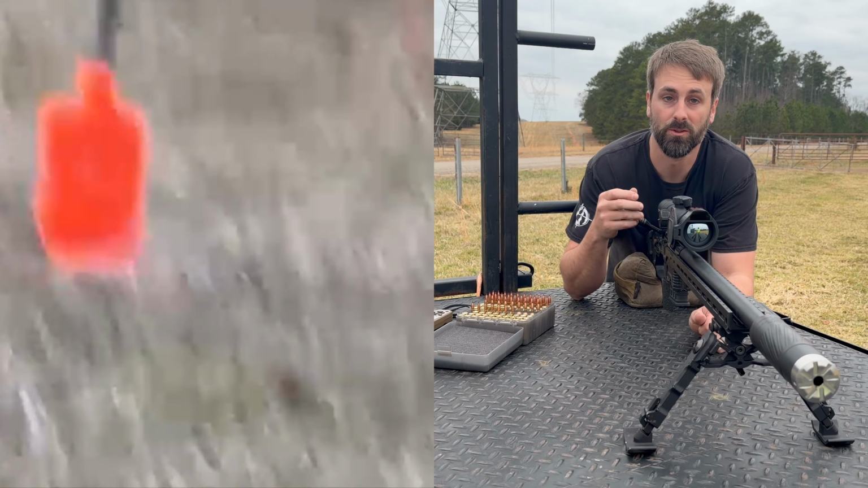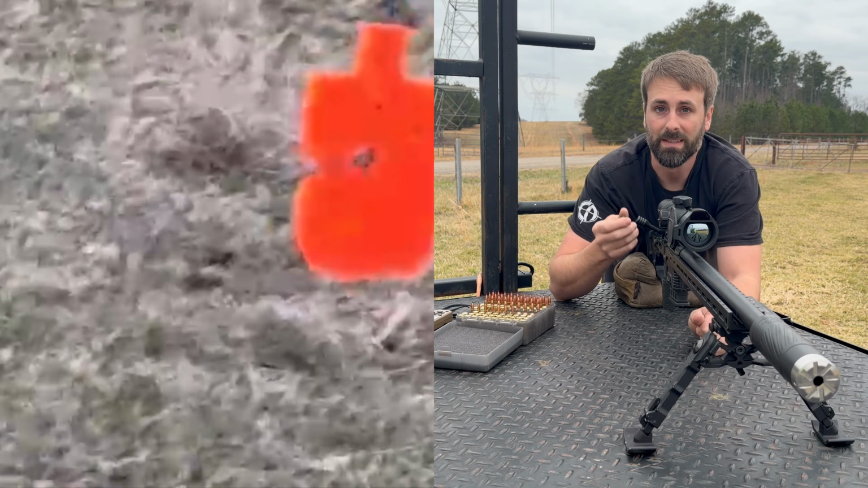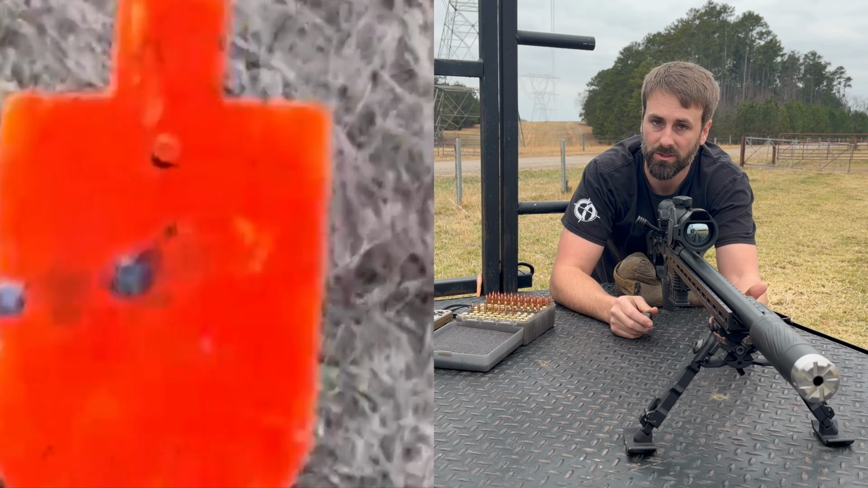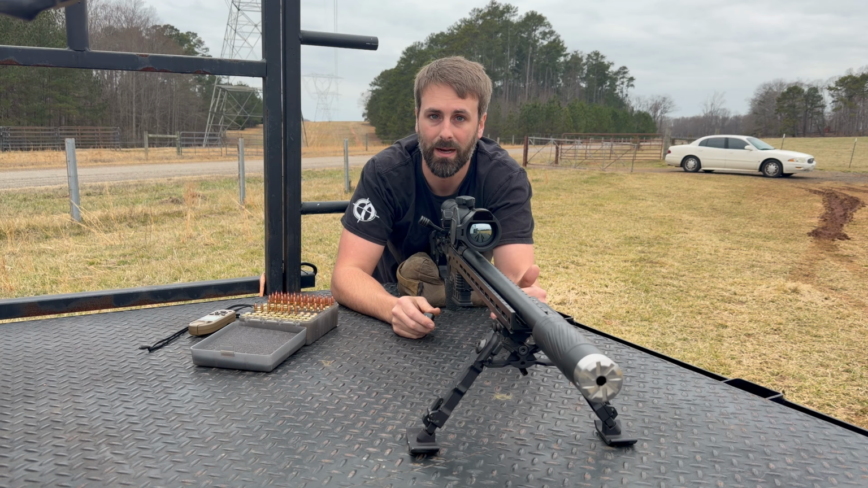All right, guys, so y'all saw on the screen 757 yards. Took us 2 rounds. First round was a little right. I am aiming at the bottom of the target. Y'all see where it hit. Looks like it hit right at that hanger mark. So we are probably a little high.